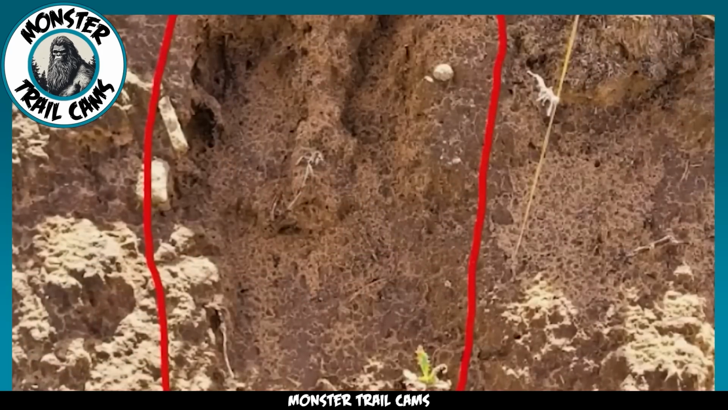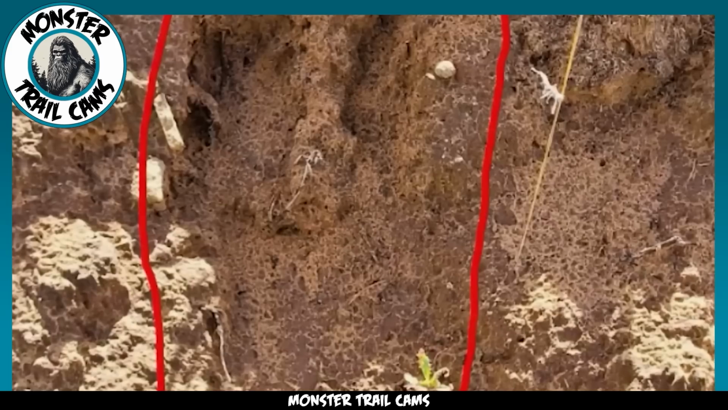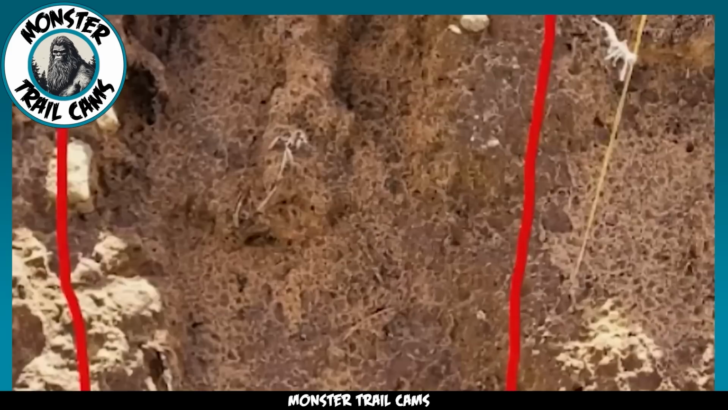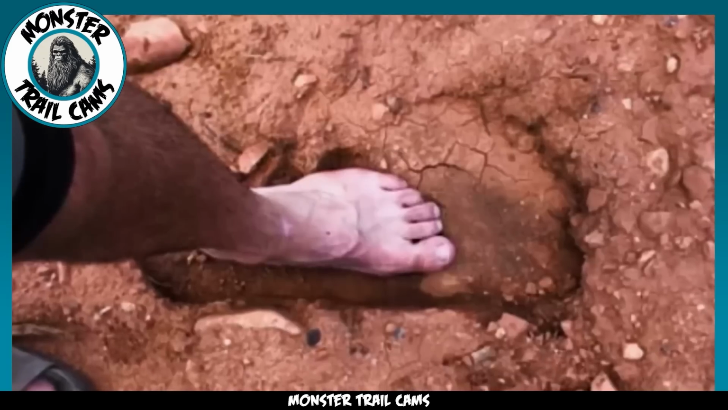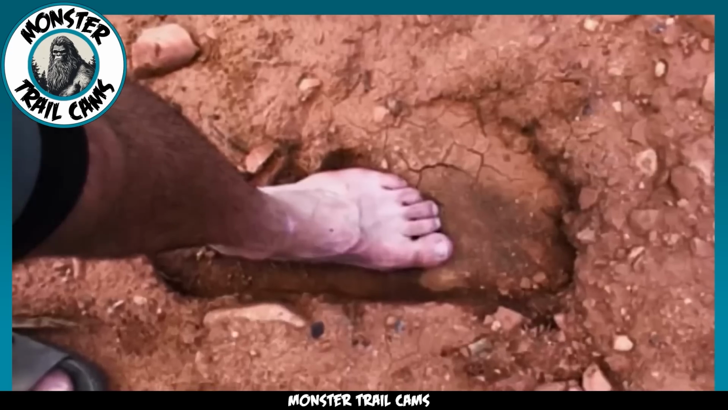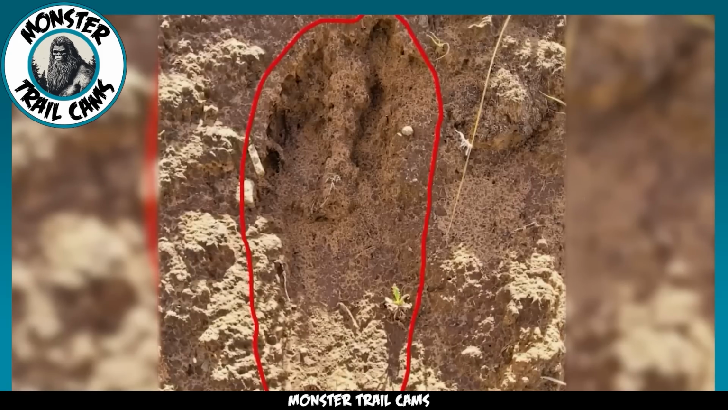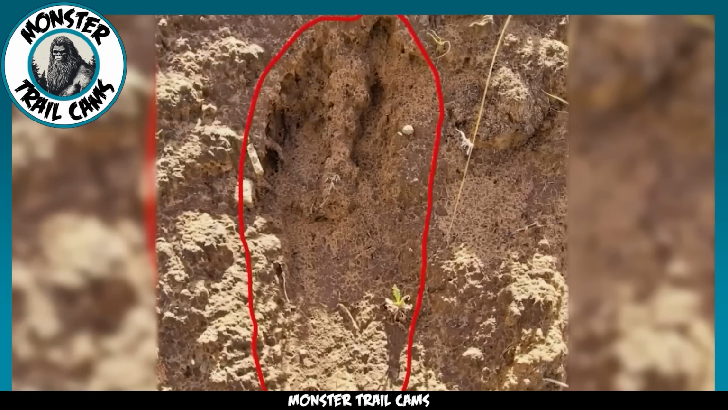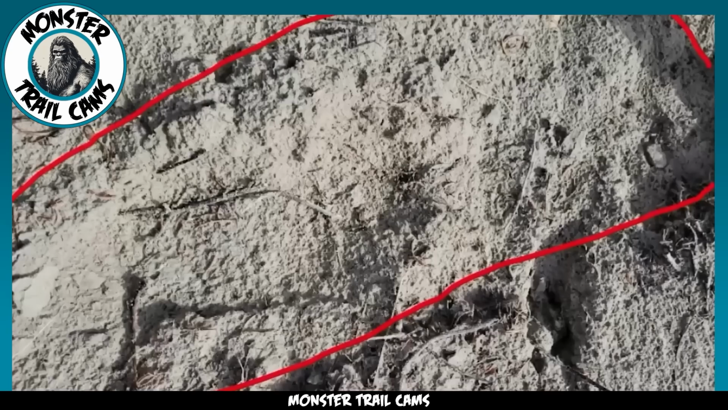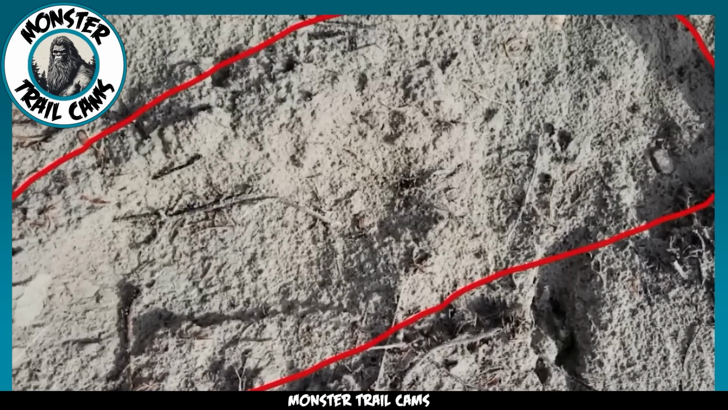These are not the footprints of any known creature that typically inhabits the desert terrain surrounding Canyonlands National Park. The sheer size and human-like characteristics of the footprints beg the question, what kind of creature could have made these tracks? Speculation has been rife. Some have ventured to suggest that this could be evidence of the elusive Bigfoot, a creature steeped in folklore and often associated with the Pacific Northwest.